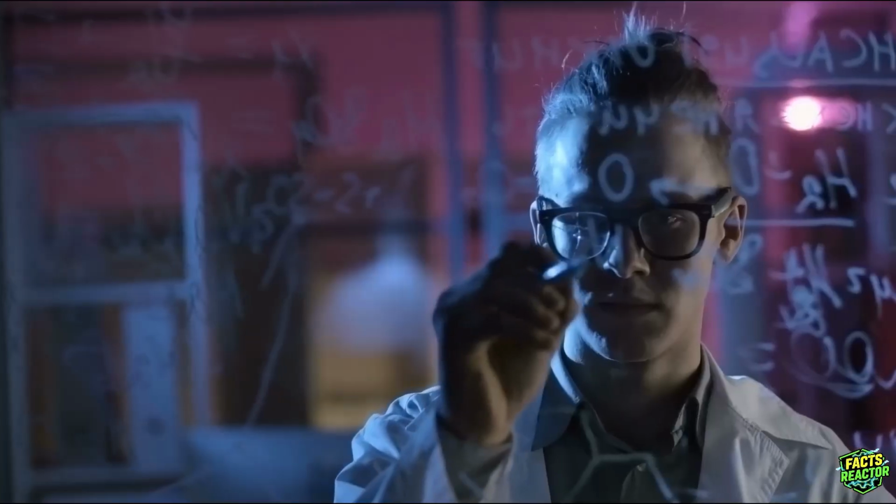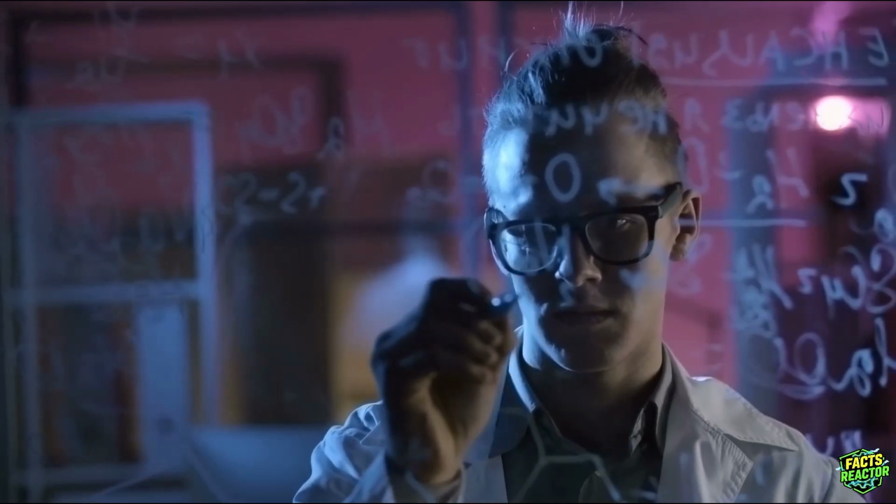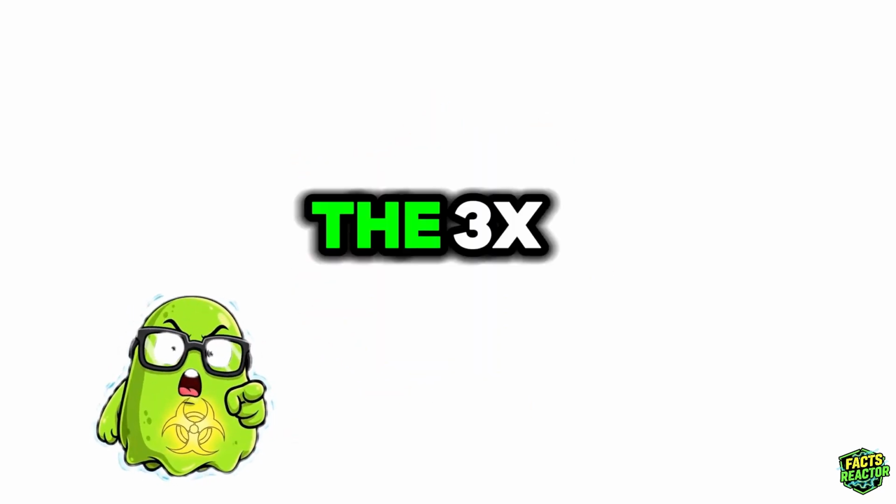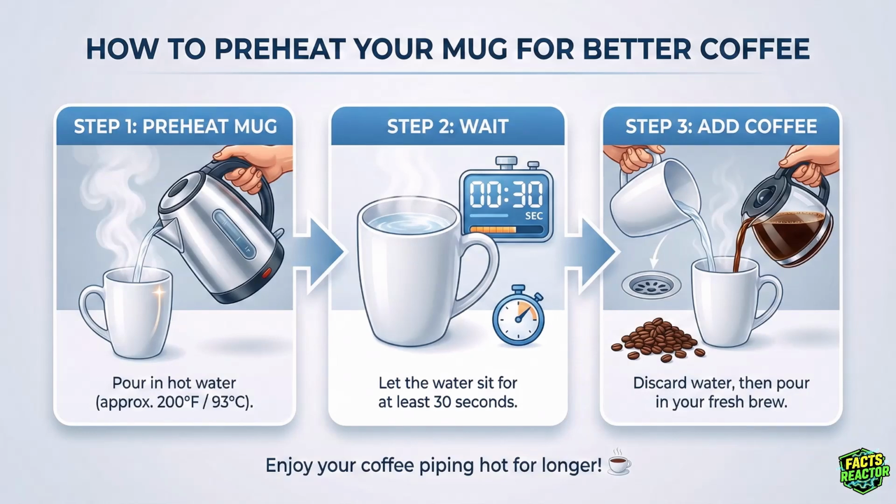Okay, so we've covered heat theft, molecular destruction, desktop hurricanes, and 800 aromatic compounds. But here's what actually matters. How do you keep your coffee hot longer? 3 simple physics hacks. 1. Preheat your mug with hot water for 30 seconds before pouring coffee. This stops conduction from stealing heat immediately. 2. Remove the spoon. Seriously, we proved it's a heat vampire.